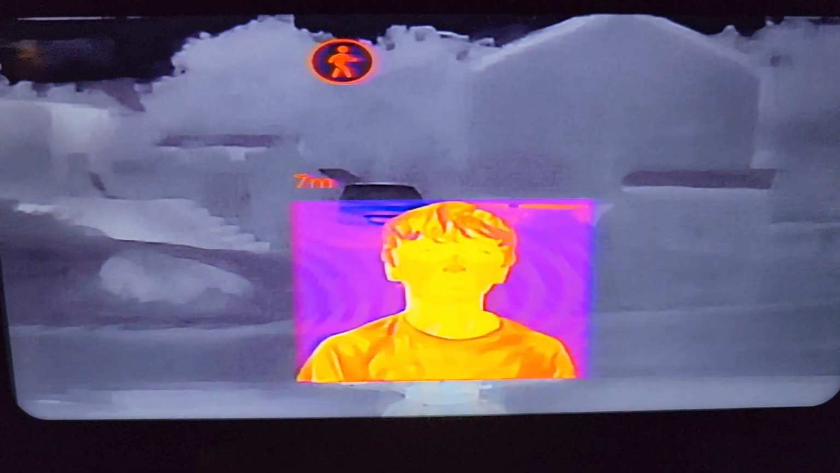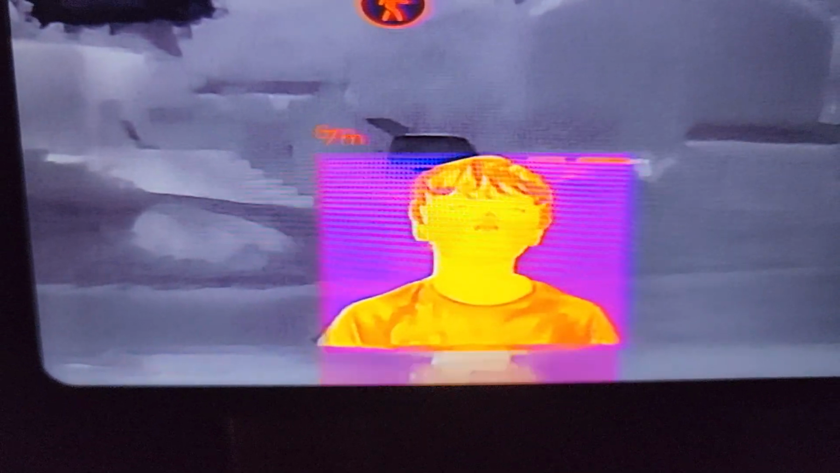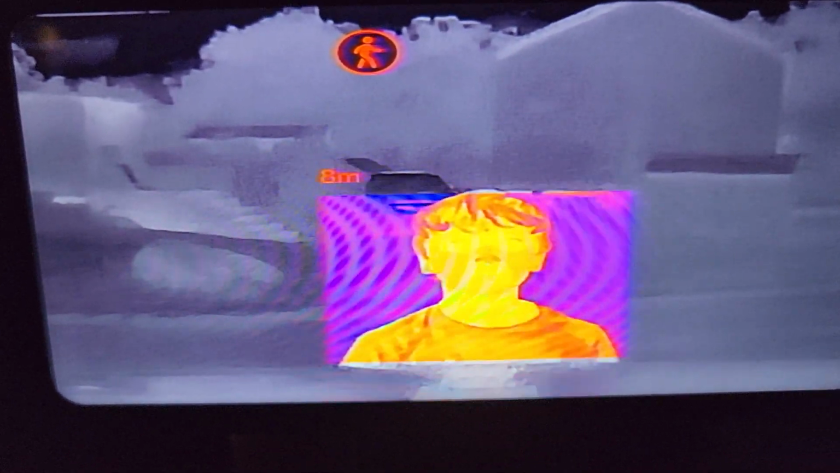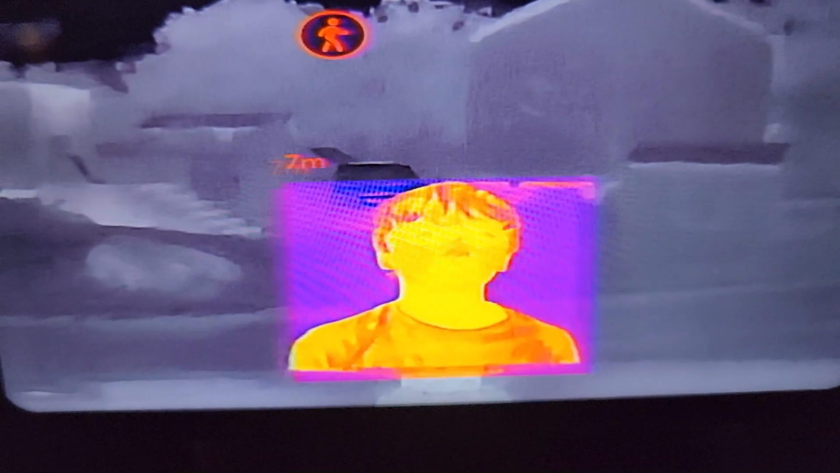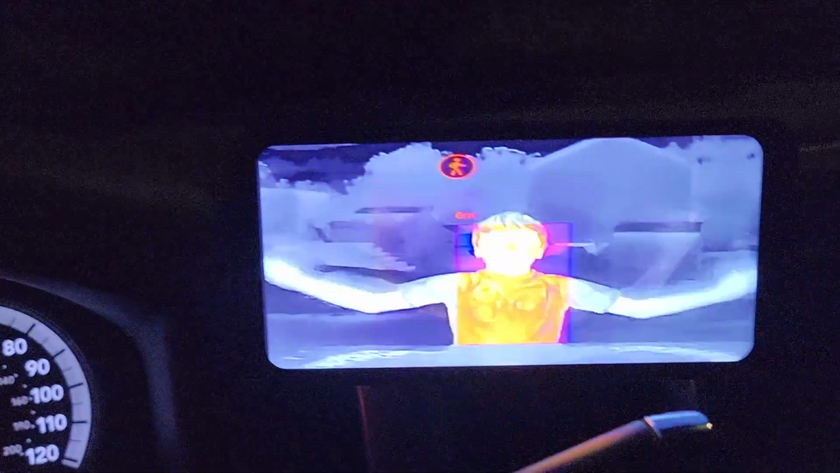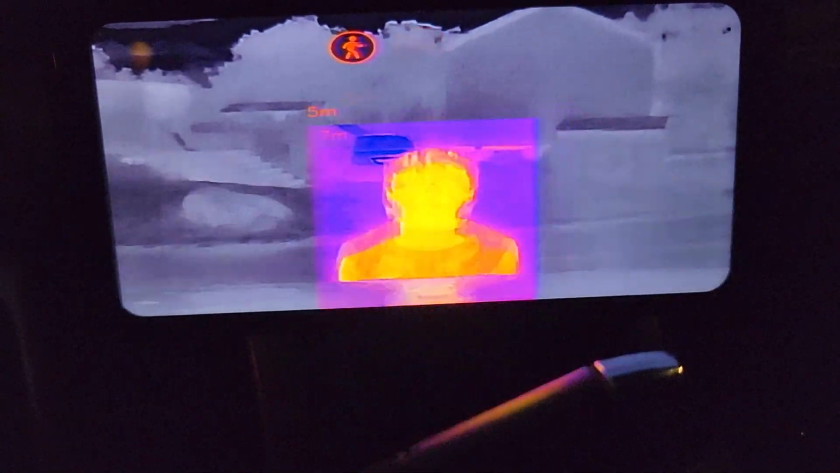So here you can see that's my son Benjamin standing in front. He's standing in front, oh, waving his arms. And oh, you can pretty much make out actually that it's him. It's not perfect, but yeah, you can definitely see that it's him. Hey buddy, turn to the side. Oh, there you go. Nice. Do some jumping jacks. And yeah, I mean, you can see him out there, but definitely a lot brighter on camera.